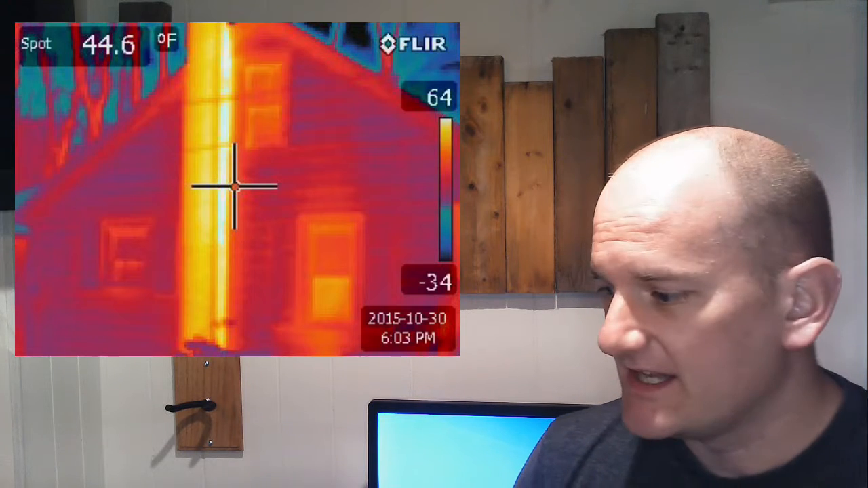Why do we use thermal imaging? Well, you can learn some information by taking an image of, like, a house. Now, it isn't necessarily as helpful as we think. So if we took a picture of, say, the gable end of a house, you would see various things. You would see a very warm chimney. You would see warm windows. You would see siding at various temperatures.